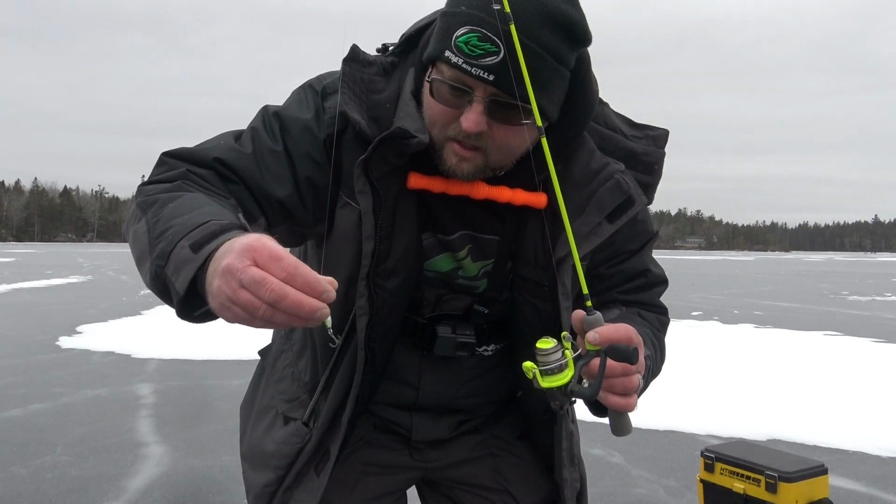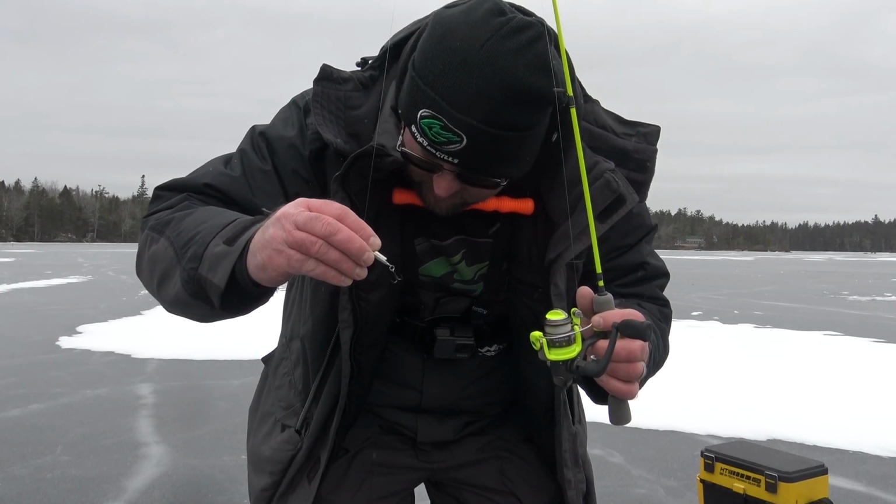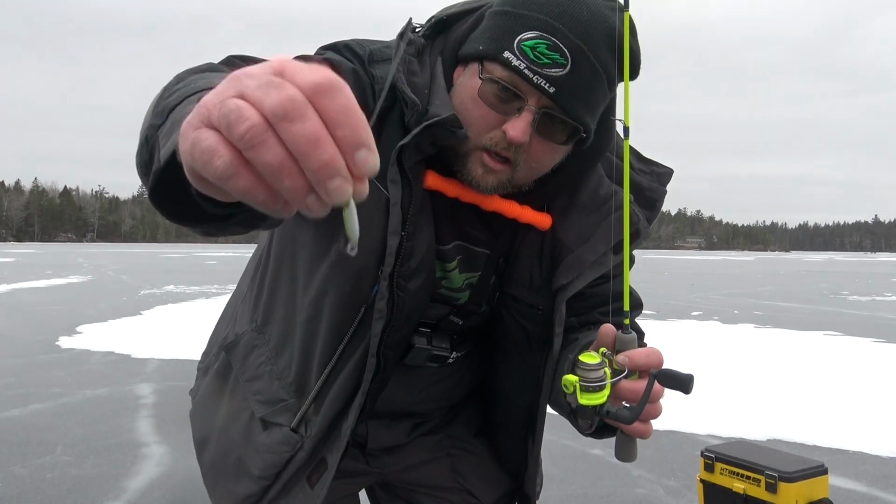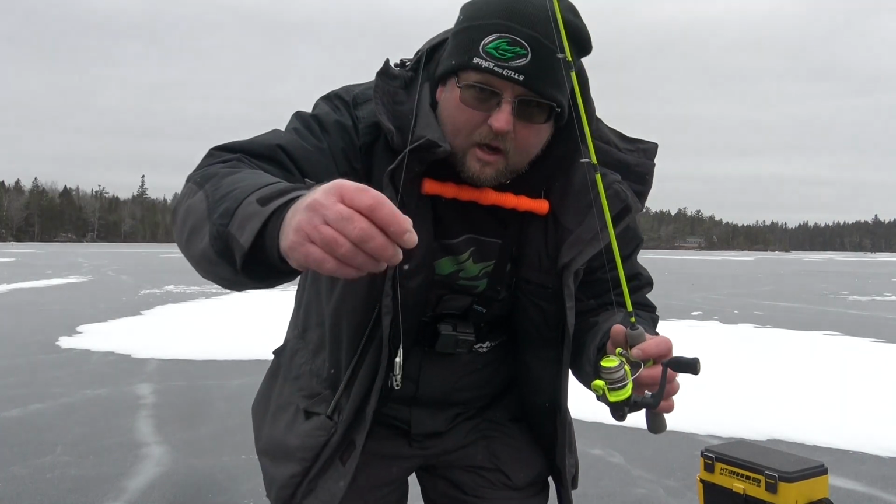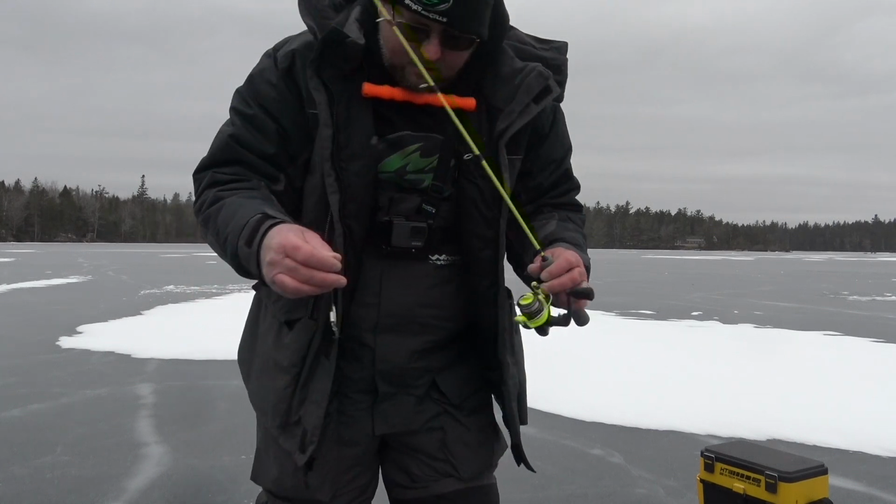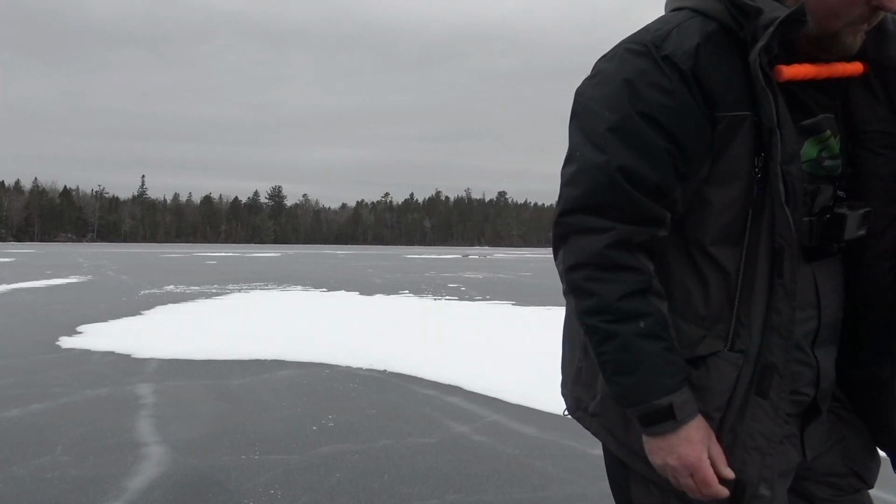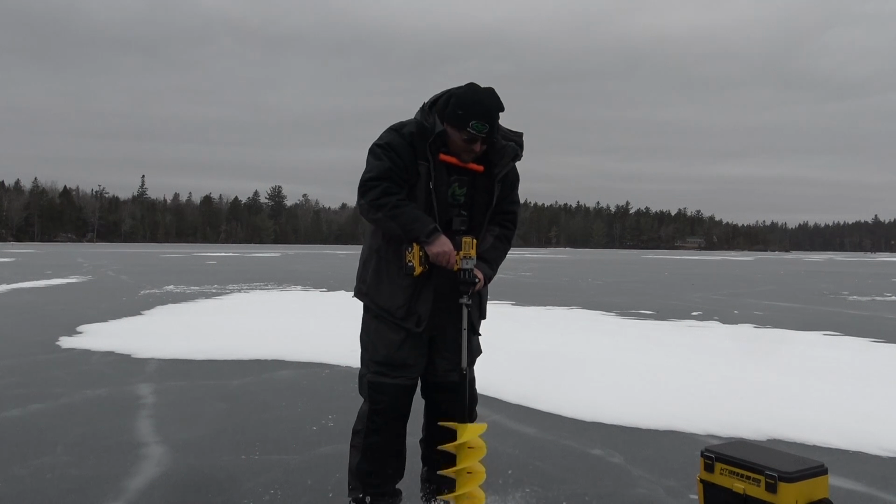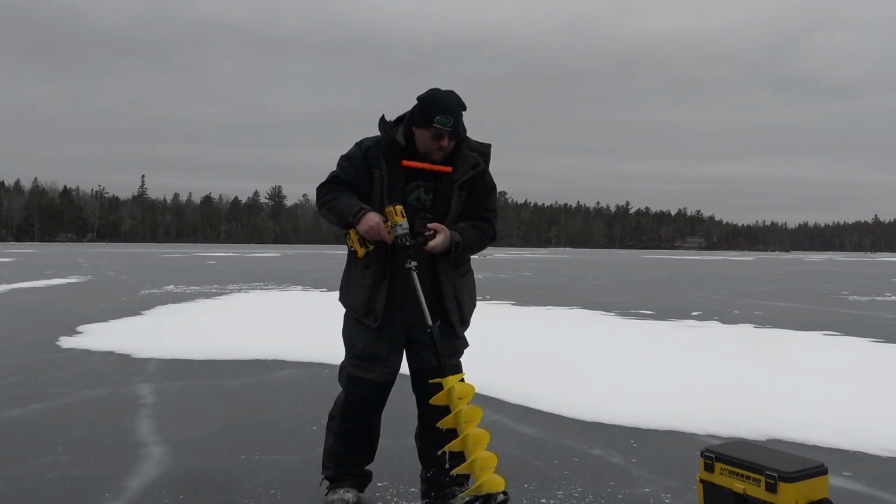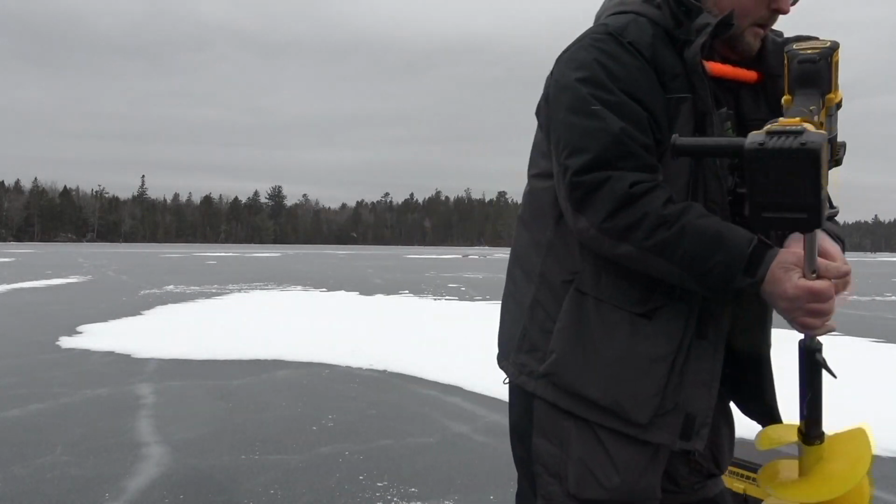I got a couple different hits here with this. I believe it to be from trout. It's a VMC rattle, some rattle type lure. It's green and silver and yellow, treble hook, makes a little rattle sound. So I'm going to try to catch some trout jigging with a little rattle lure. And I've got my trap set up with shiners. See what we can do. Let's drill a hole.